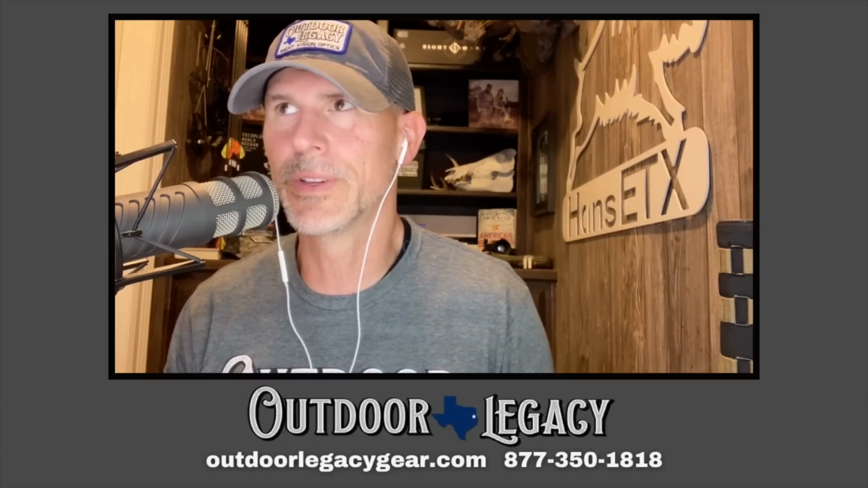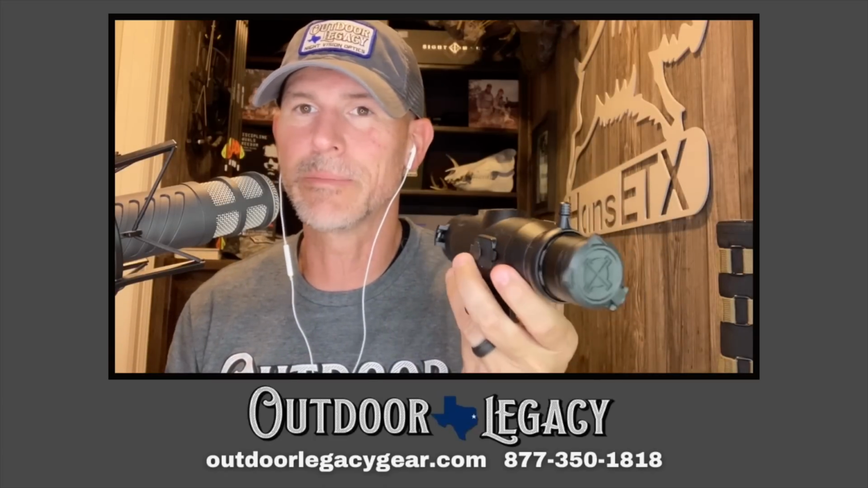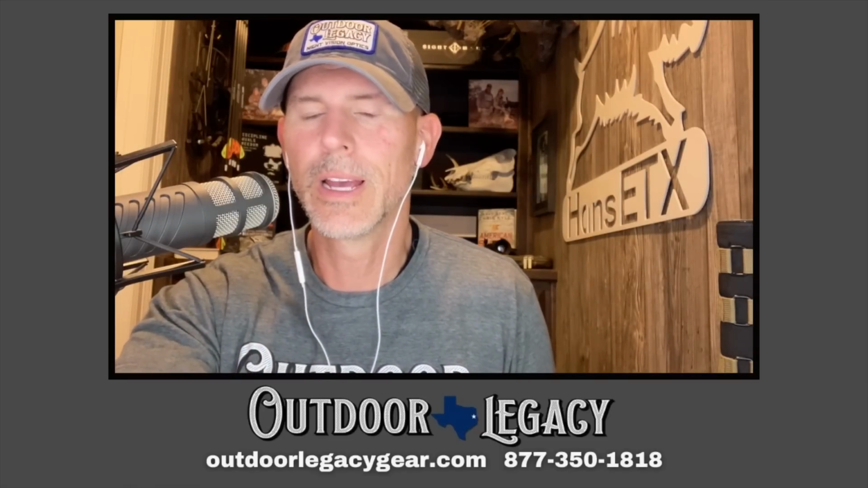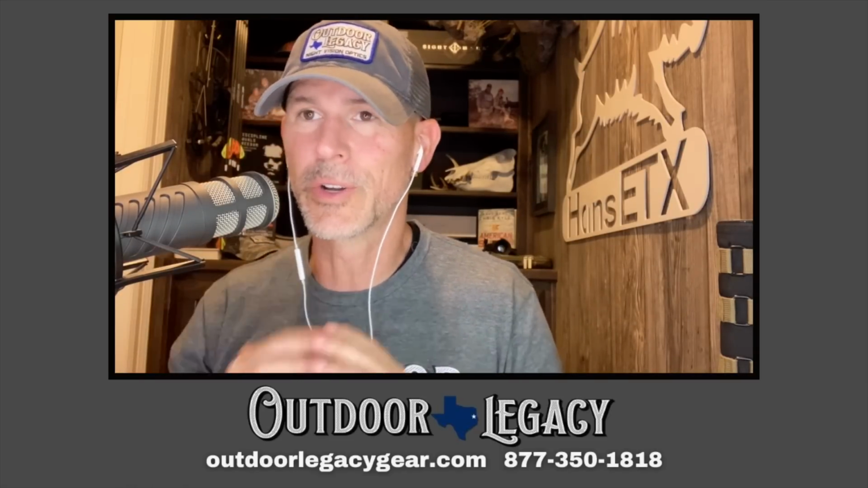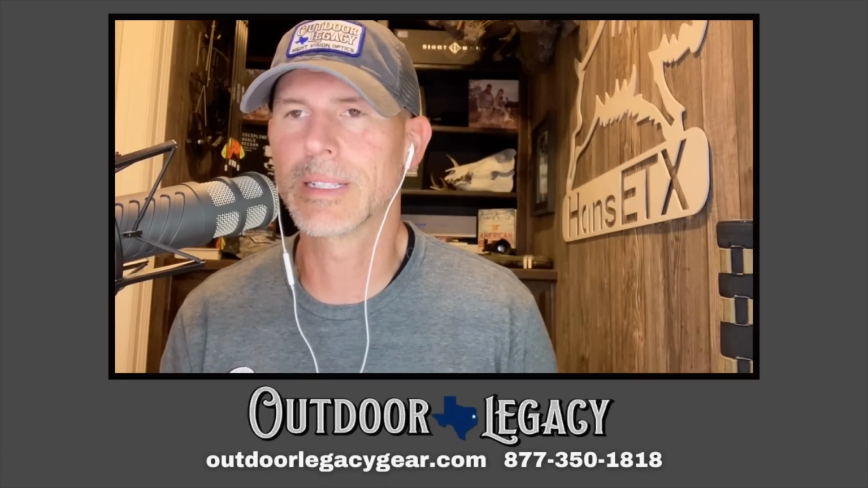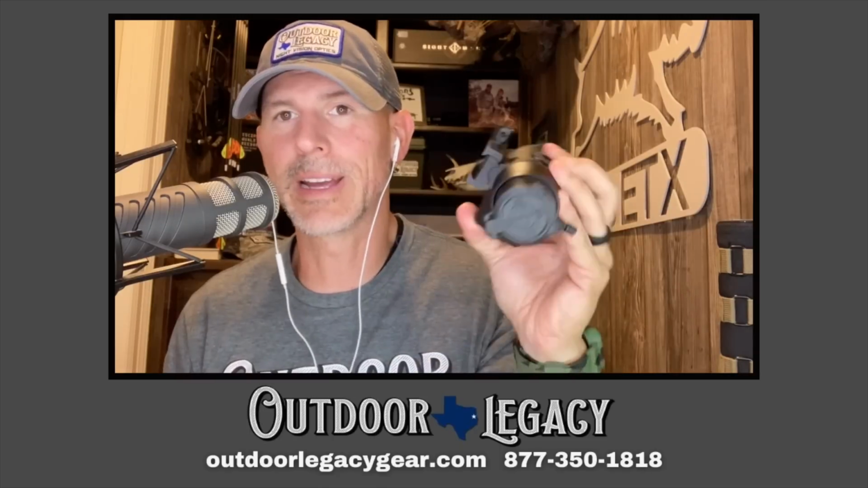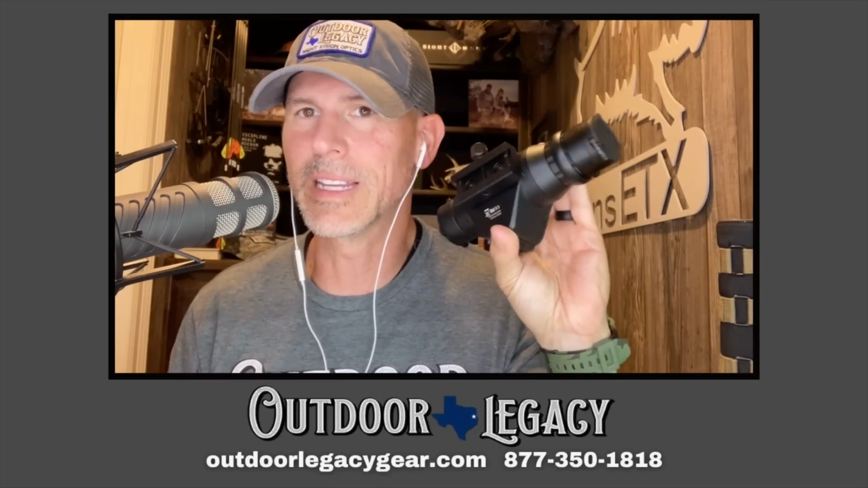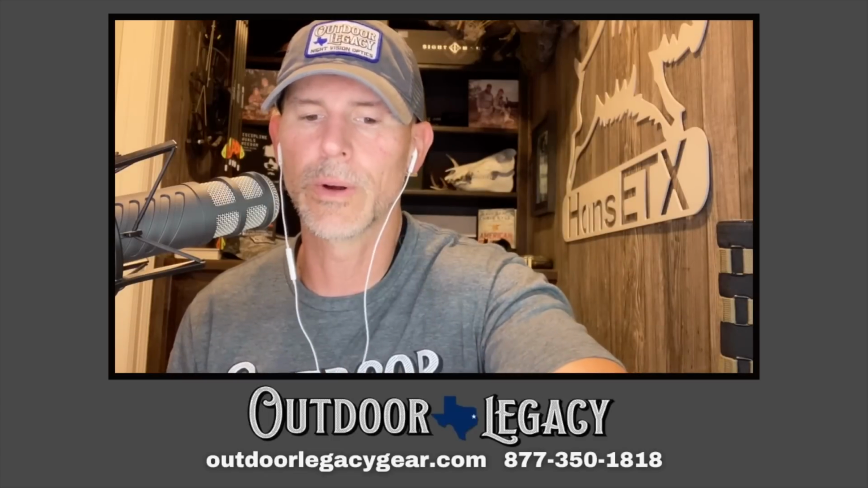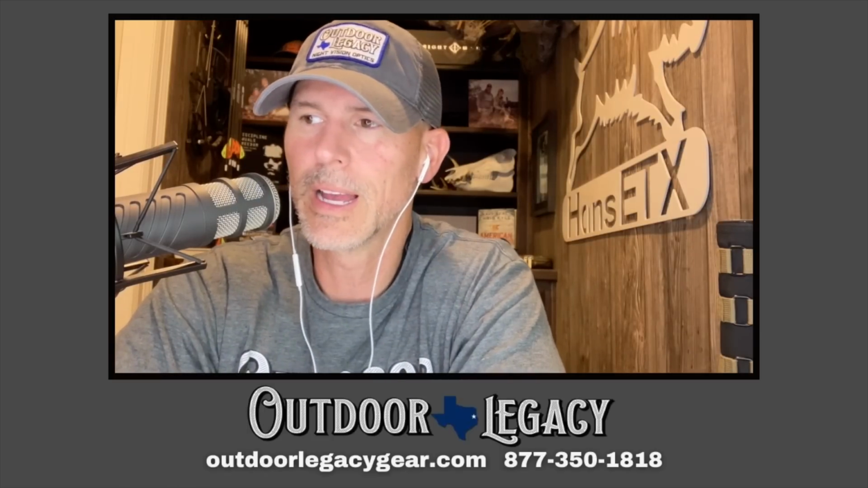The good thing about having such a small optic like this is the convenience of being able to pop it on and off and use it as a binocular if you want to, or switch it around to different rifles. You're going to want a quick release mount. The American Defense quick release mount is going to be the best. But you're going to want to switch over to something other than this basic mount. Now, if you're just going to put it on one rifle and leave it there and hardly ever take it off, then it's fine. It works fine and it holds zero. But being able to switch it back and forth and take it off is really a big advantage.